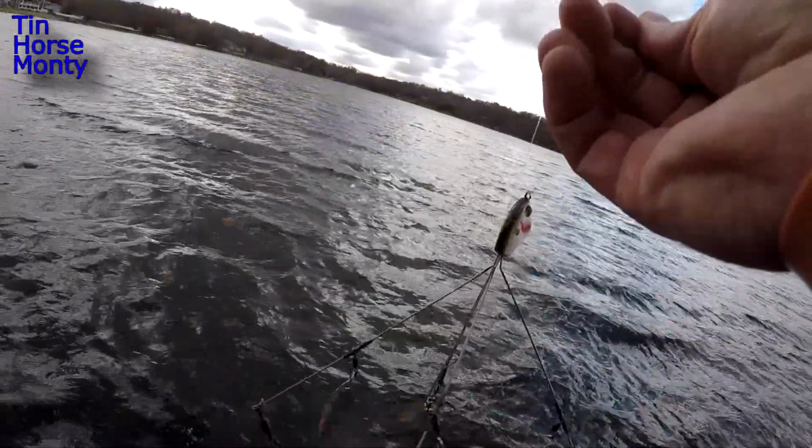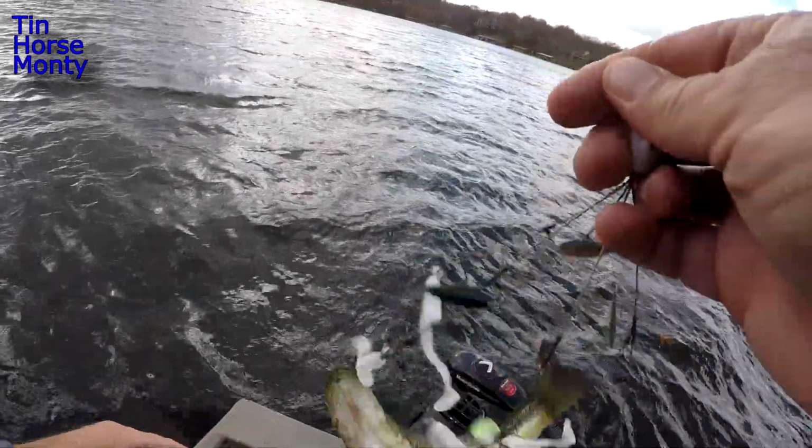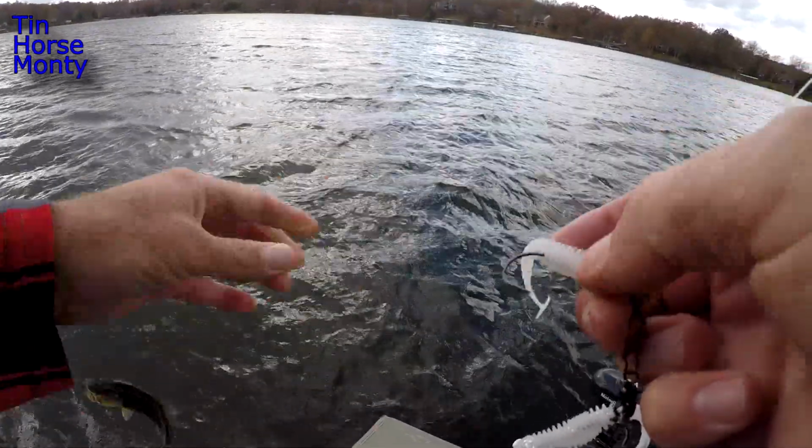Saw that little school of fish on the graph and I kind of eased off and let my bait fall. And this thing's deadly. There we go. Not the biggest fish. That's fun.